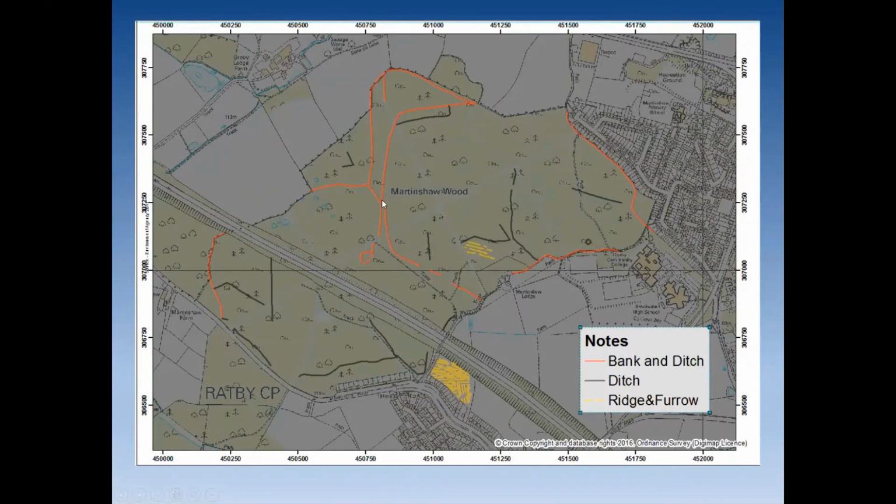And then the woodland is expanded to take in this area, which includes areas of ridge and furrow. There might be more ridge and furrow in this area here, but I couldn't really prove it in the LiDAR. And then I think there might be another expansion to take in this area here, and then another expansion after that to make the wood its current size. That's what my hypothetical argument is.